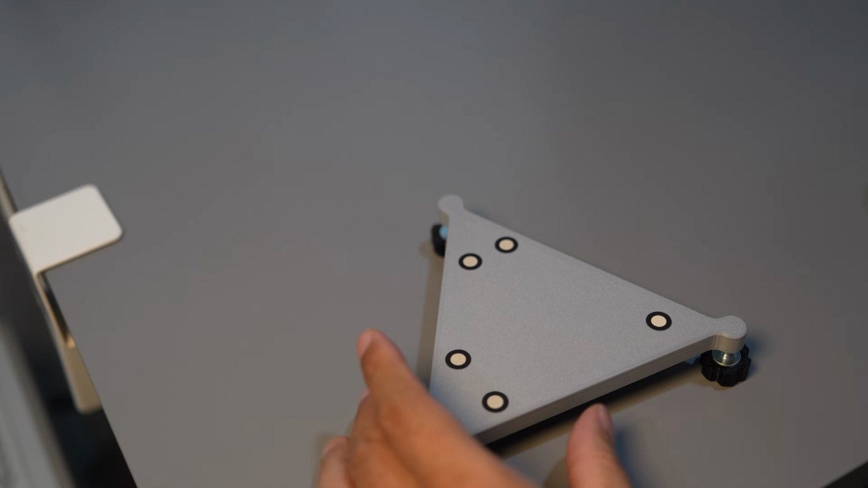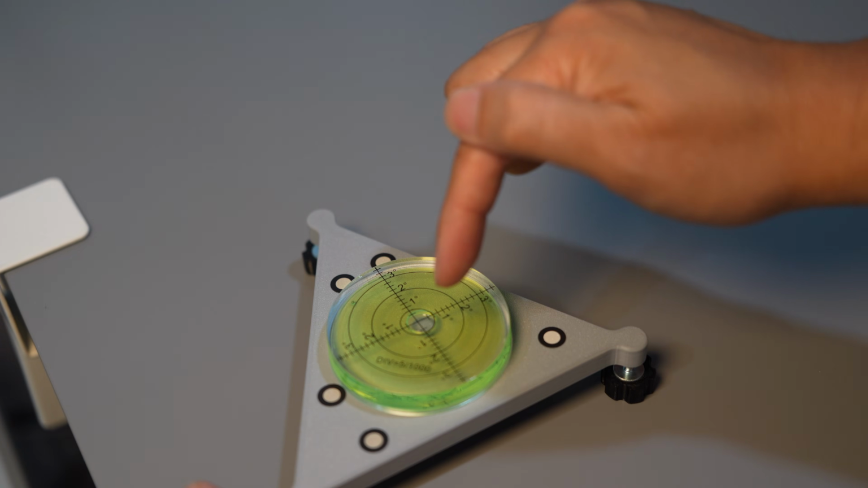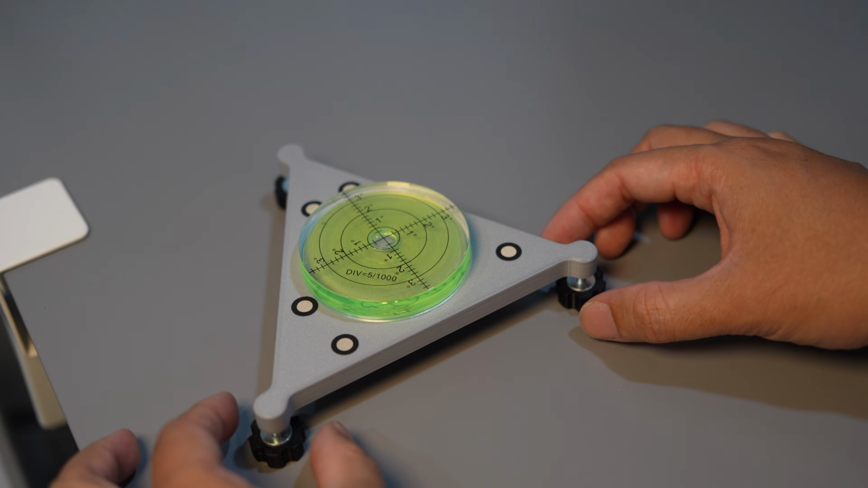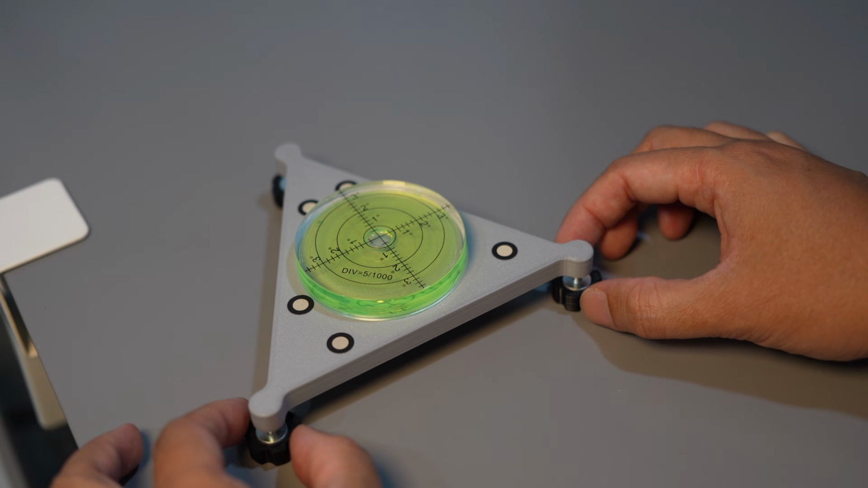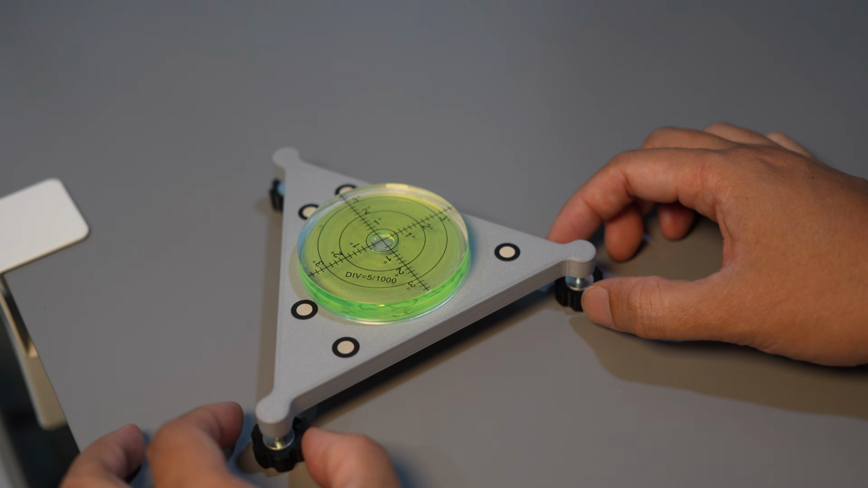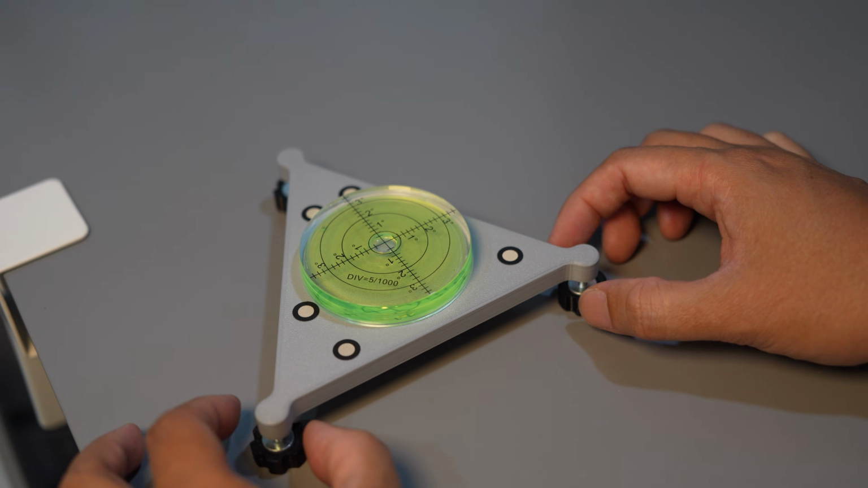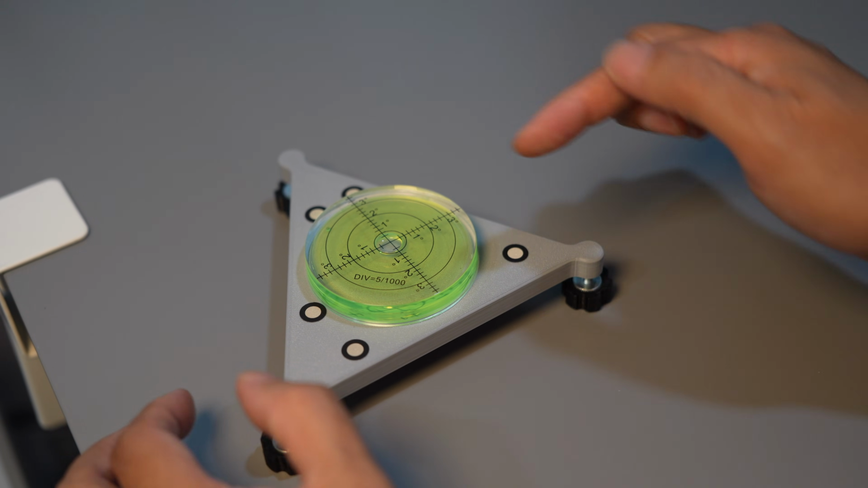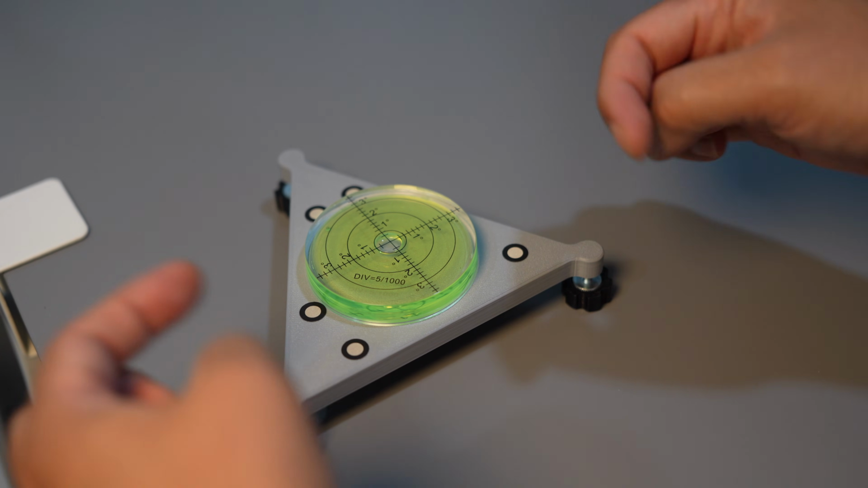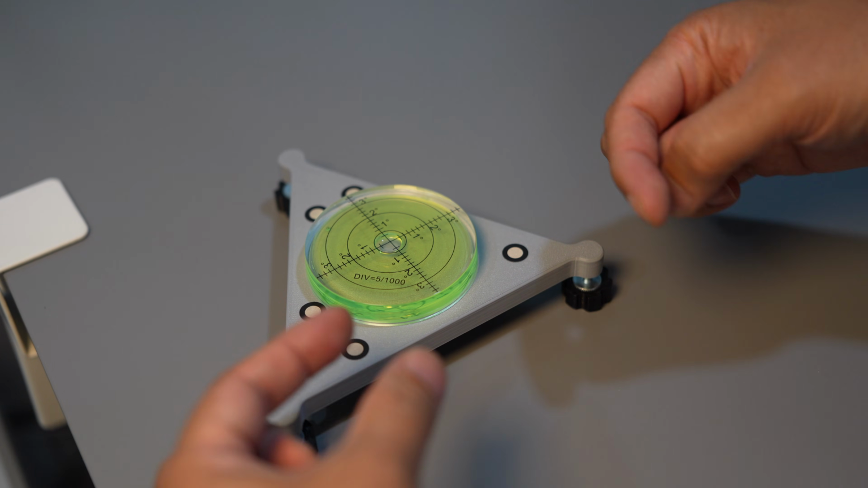So first you place it here. So the bubble is going toward the right side. You have to turn it in the opposite direction. Now the bubble is exactly at the center. So when you turn left hand and right hand, turn it in the opposite direction.